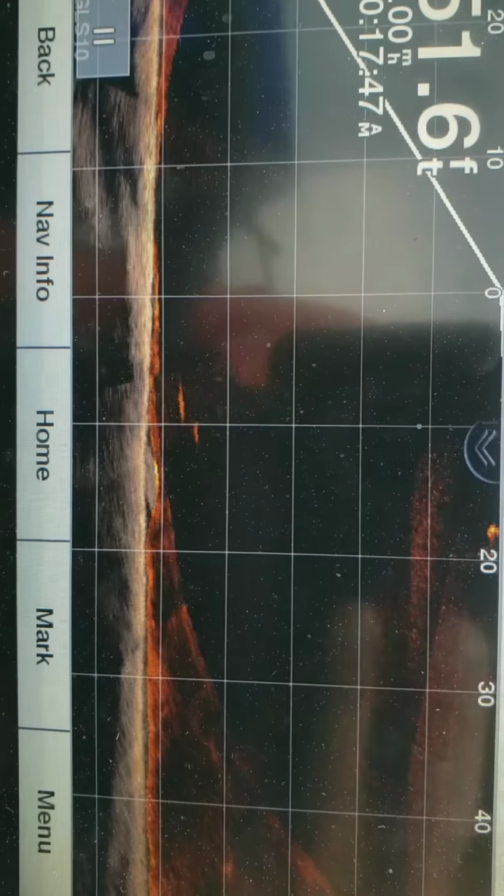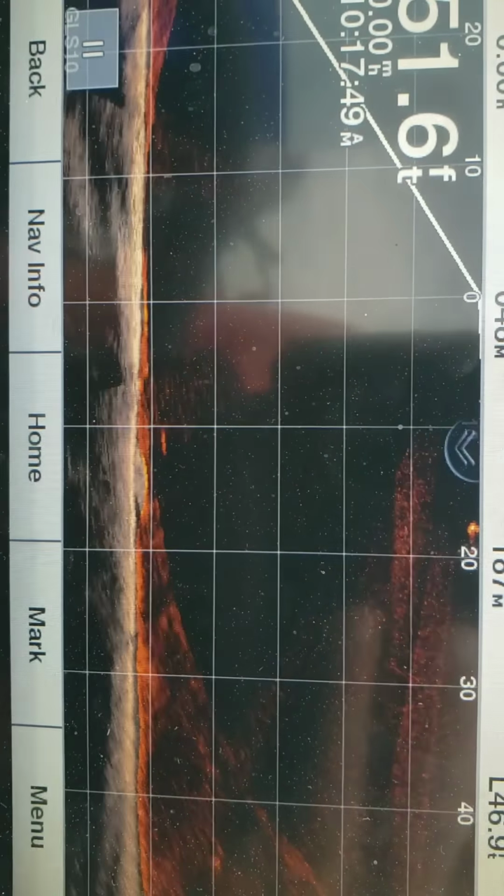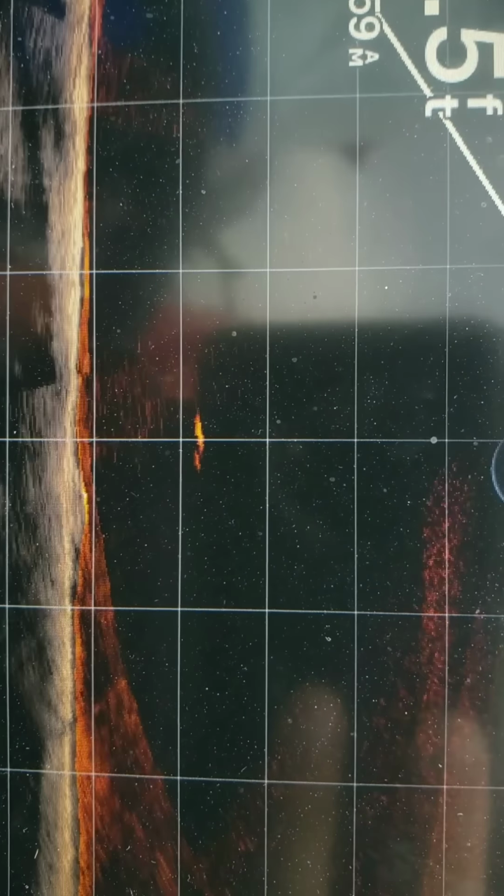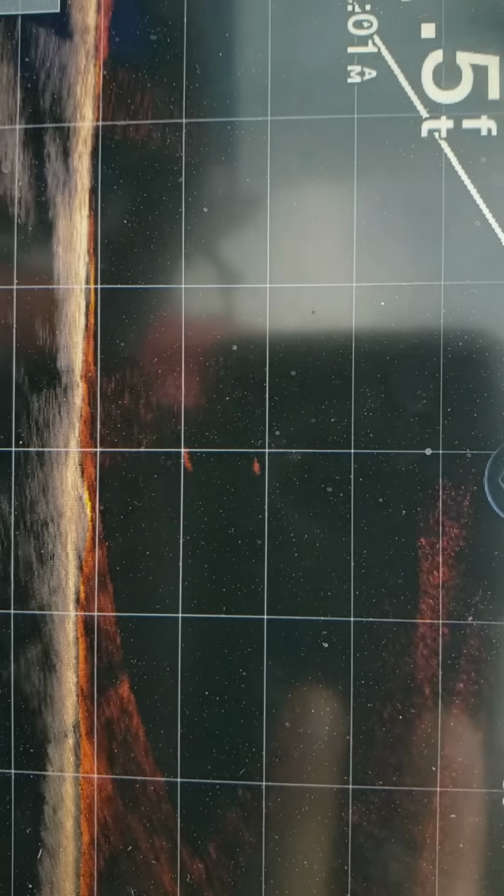Let's see what happens here. We got one darting for one of the baits, it looked like. Yep. There it's going up. And let's see if it hits it. Reel up, reel up, reel up. Keep reeling, guys. Yep. It did not run up with it that I can tell. So drop them back down.